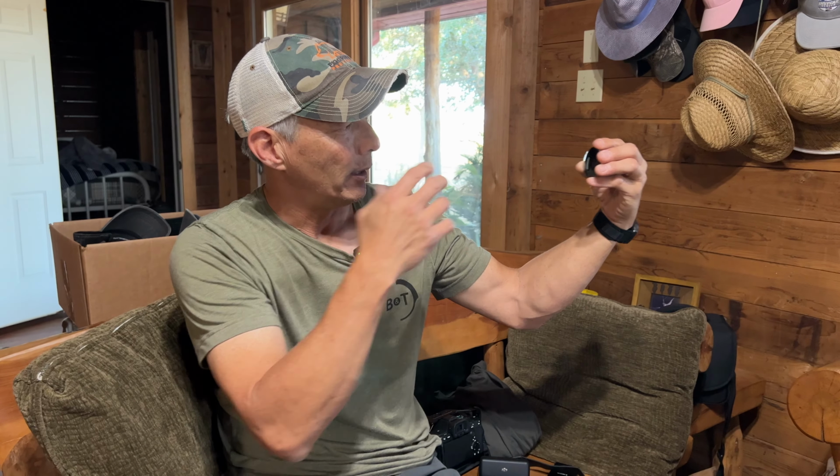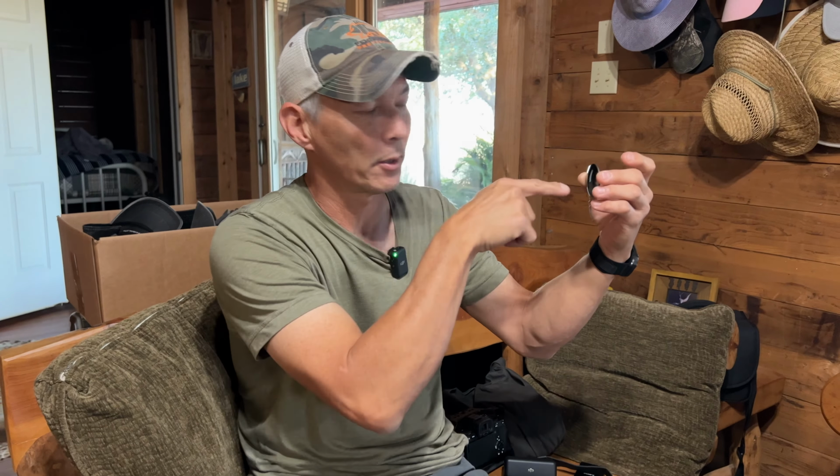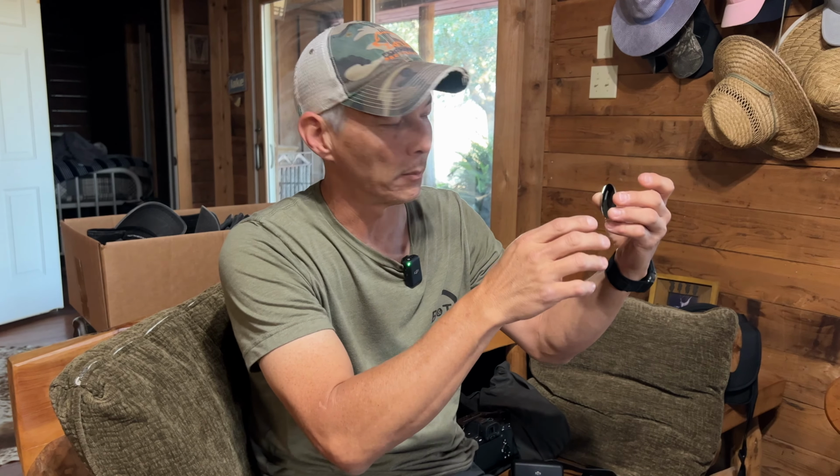But the way that it works is, let's say this is the thermal unit, and if we have somebody on the other side, what it sees from ambient light from these rays doesn't get reflected through this lens, this germanium lens.